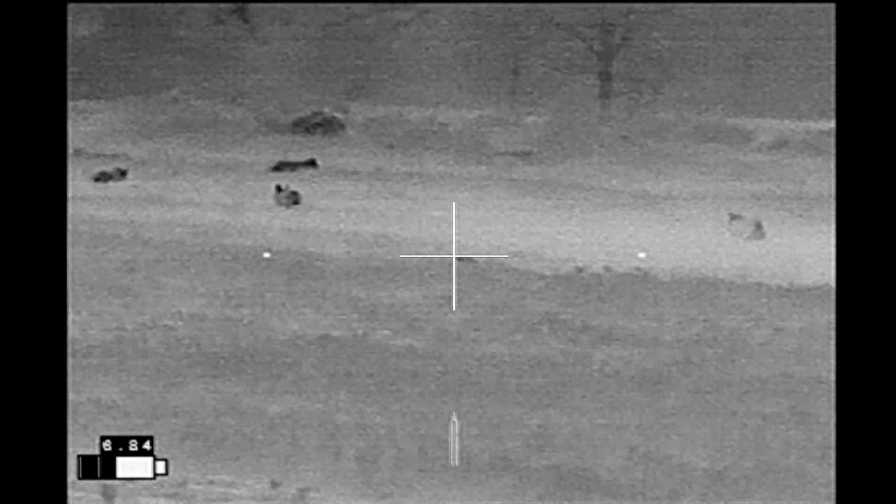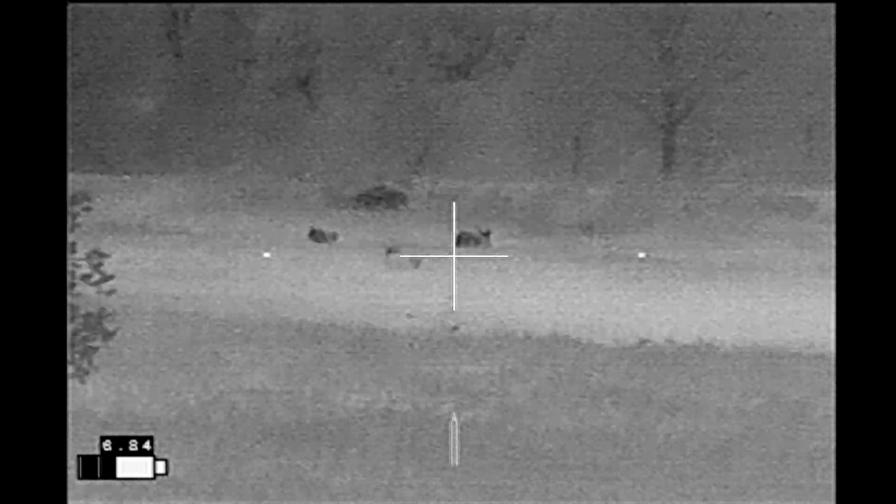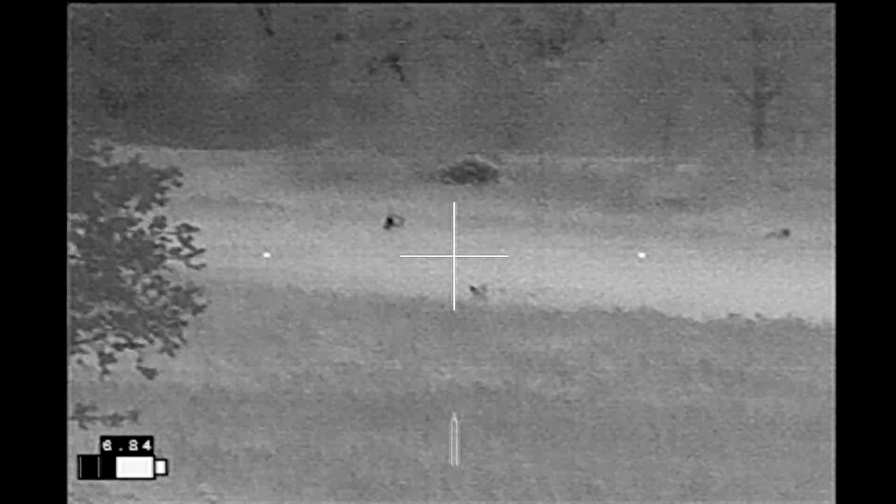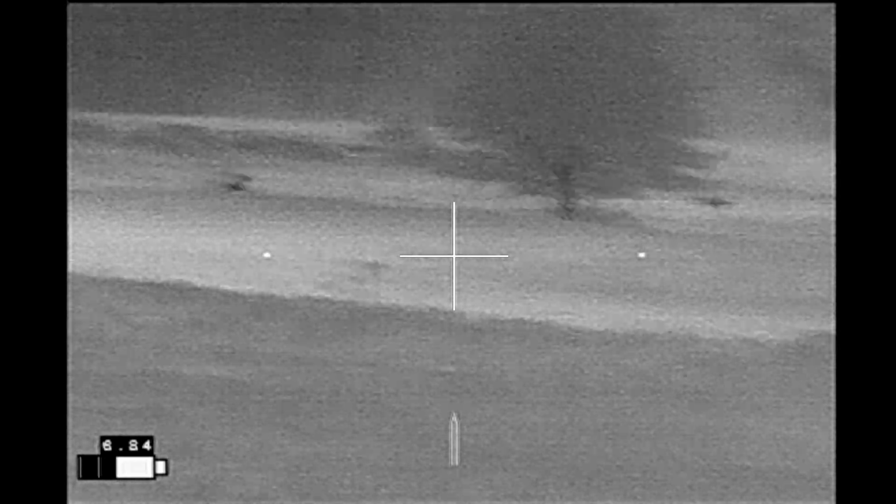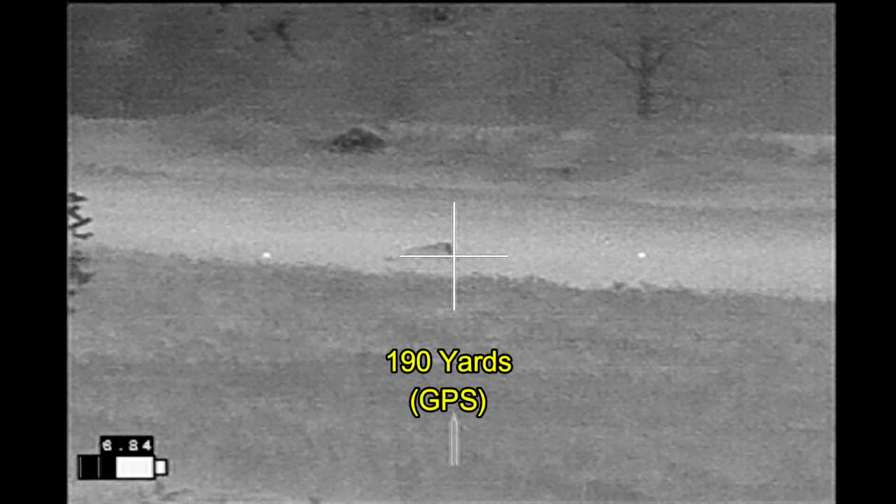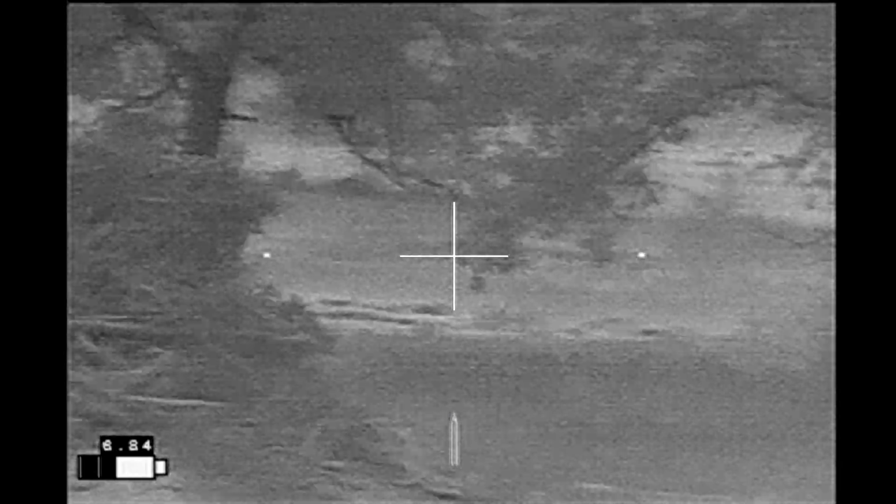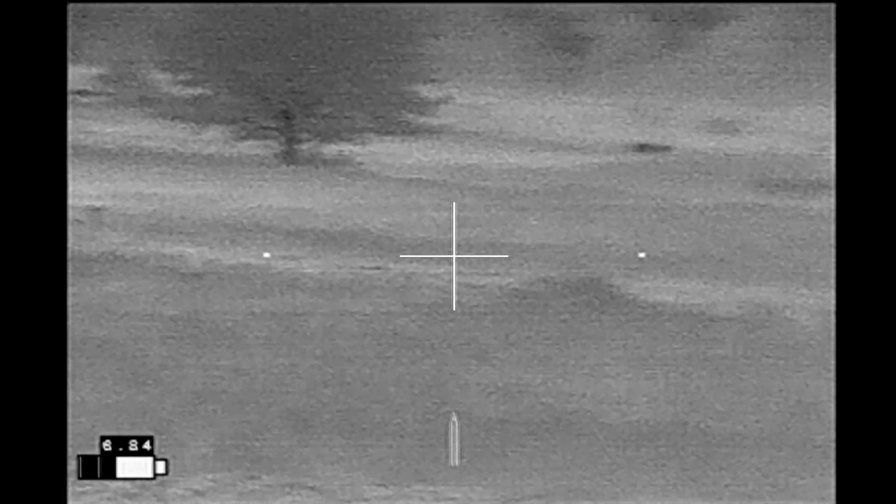This shot connects. And finally, I get the hog down right here. Not the way I wanted to start off my night. 2 hogs hit, but only 1 hog recovered.